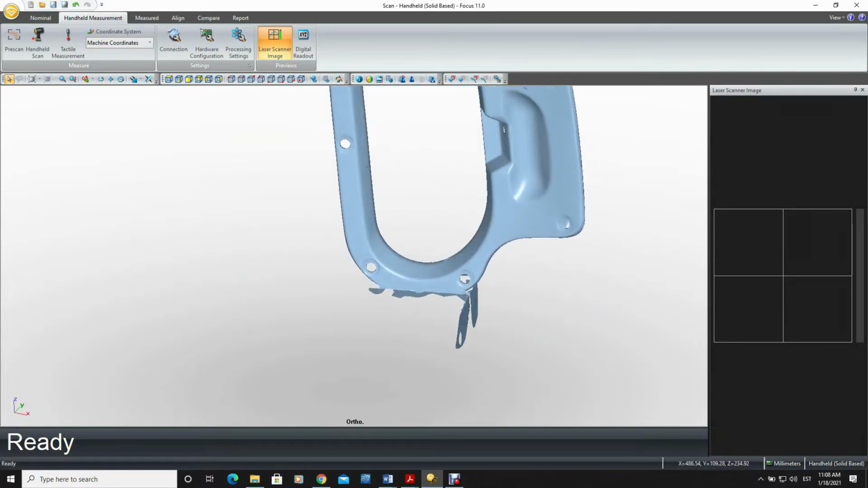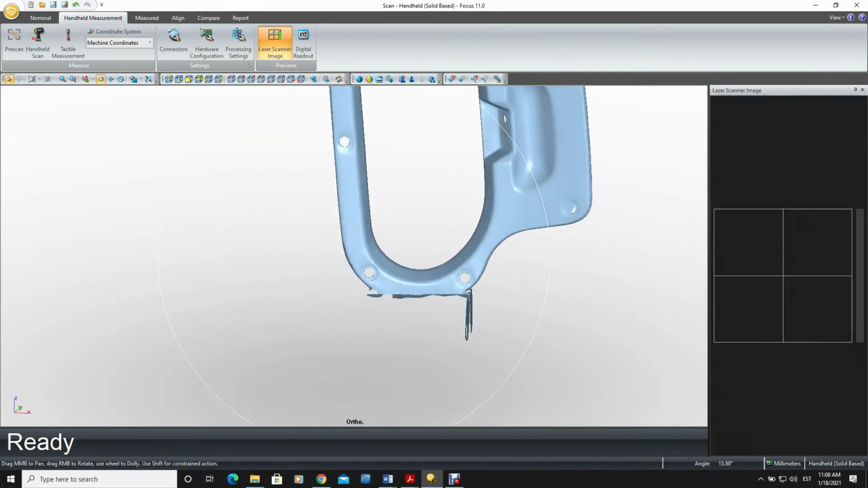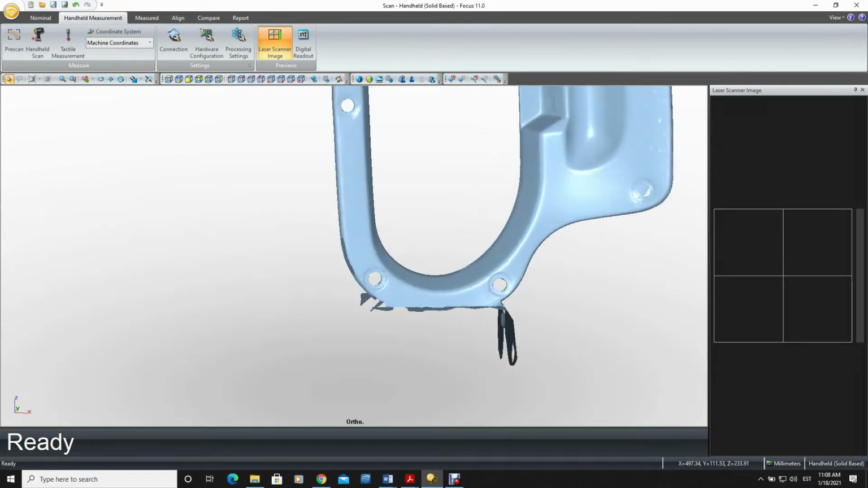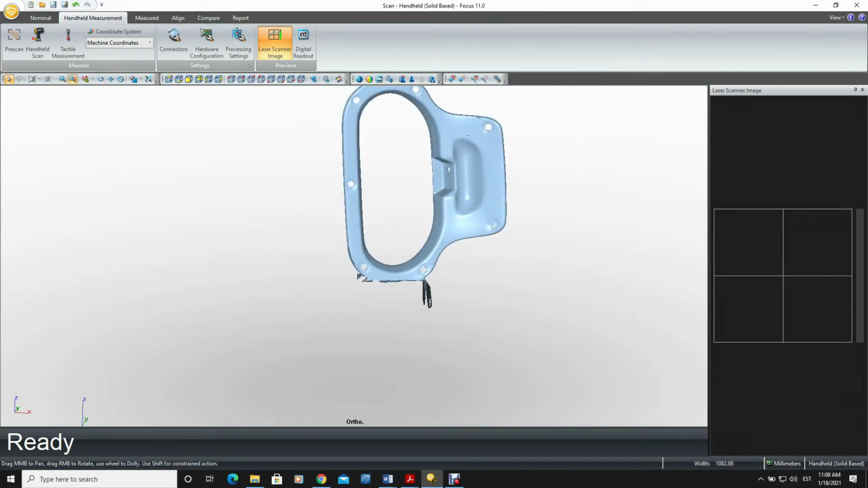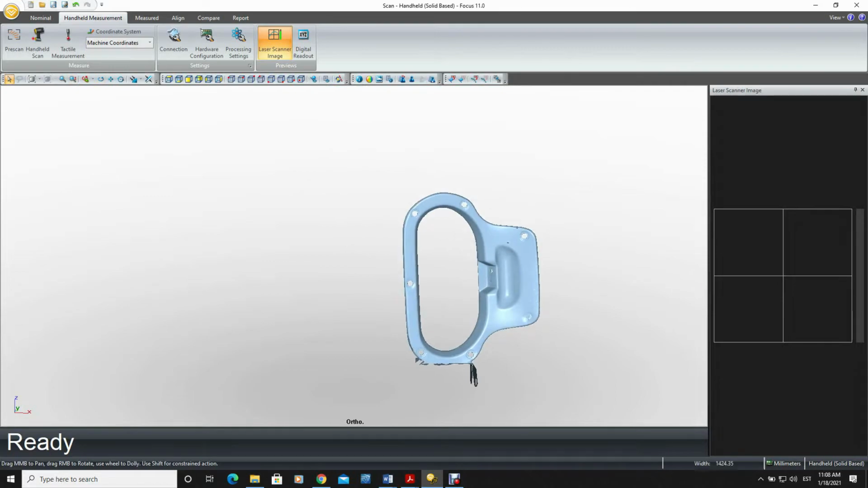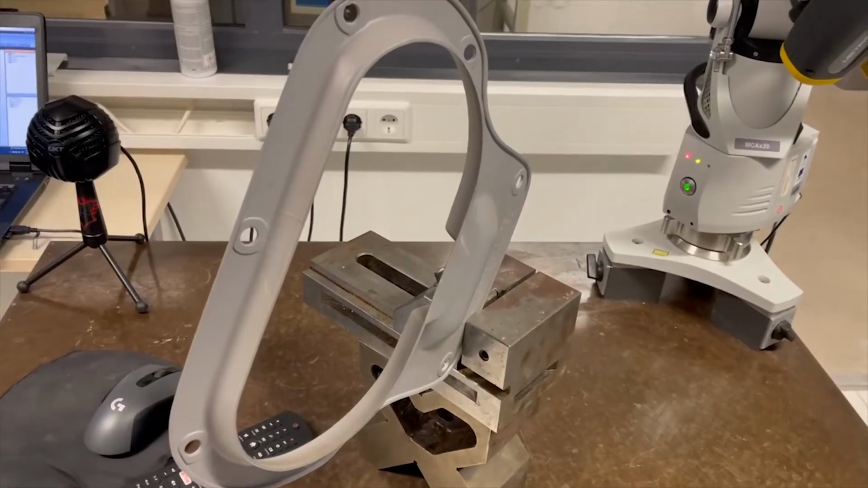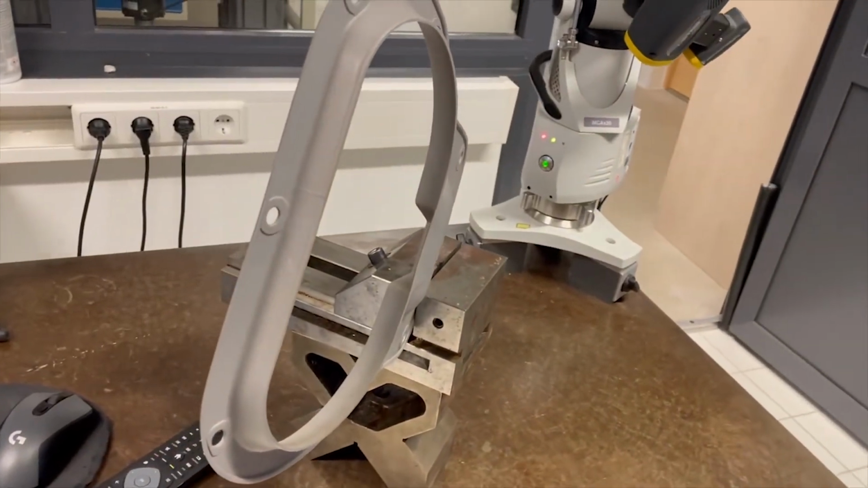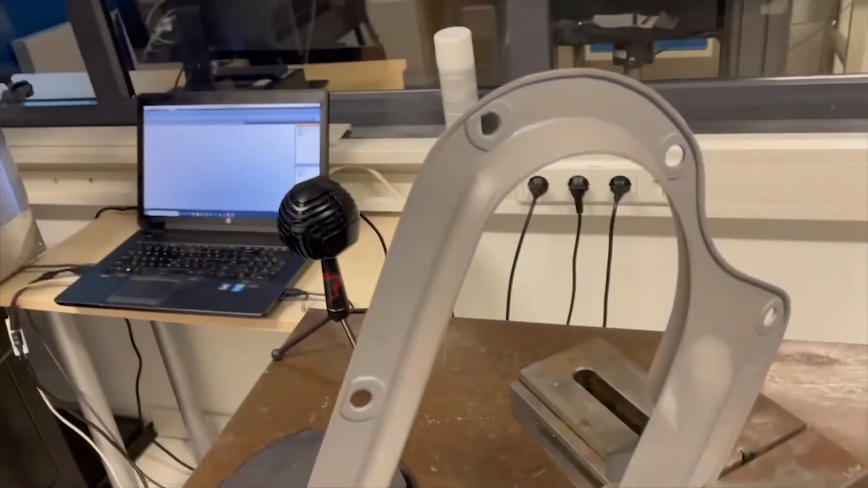Now we will continue with scanning the small portion of the part that was used to hold it within the vise. This one over here. The first STL is done. Here you can see that we have repositioned our part.